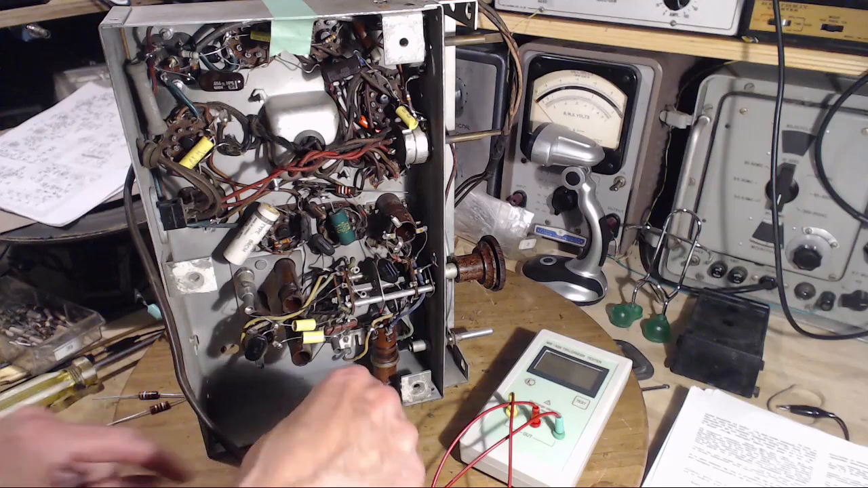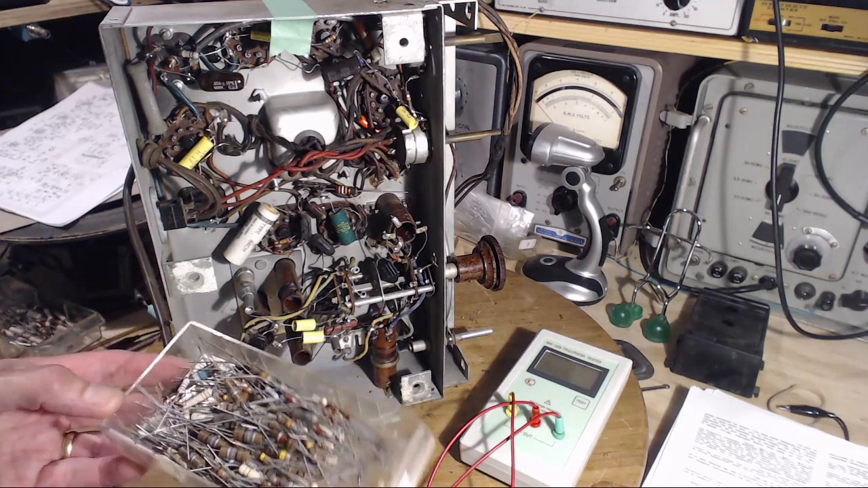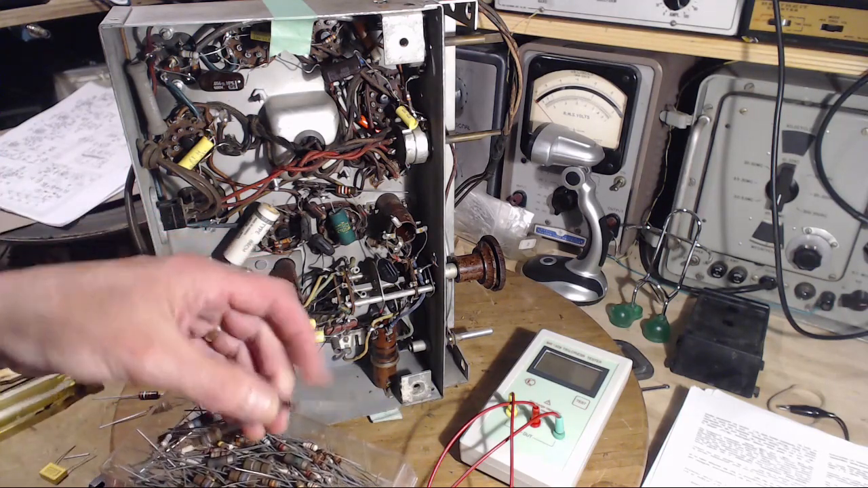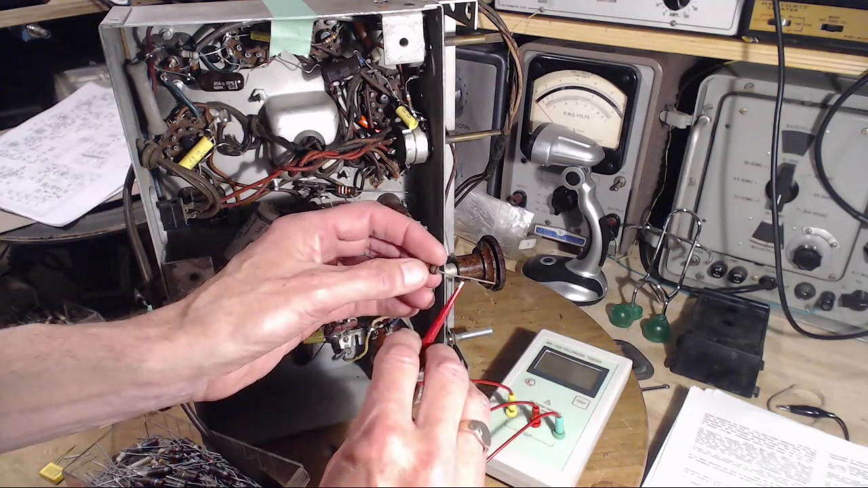Okay, so we've got to get a 1,000 ohm, fairly decent wattage resistor here. Show me 1,000. I have many to choose from. Here's one. That's pretty high wattage. Question is, is it 1,000?